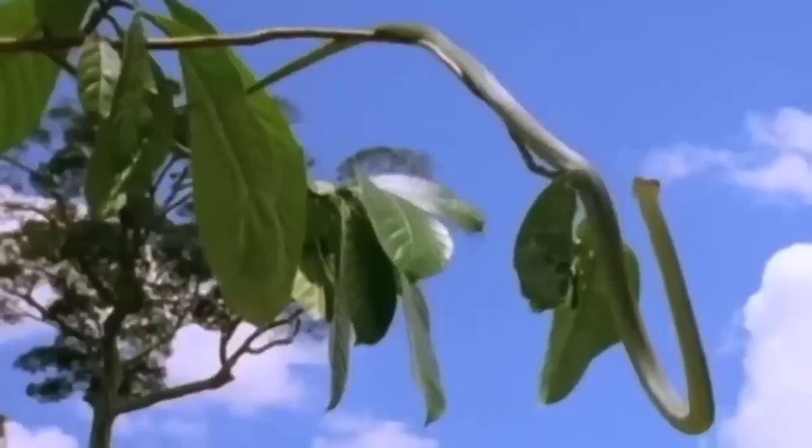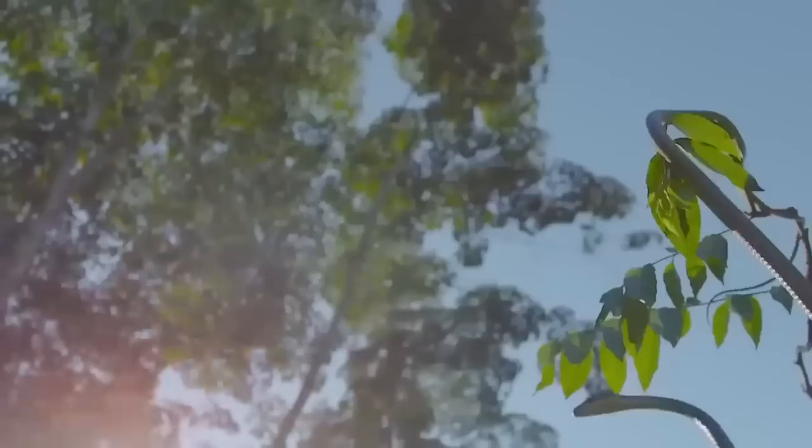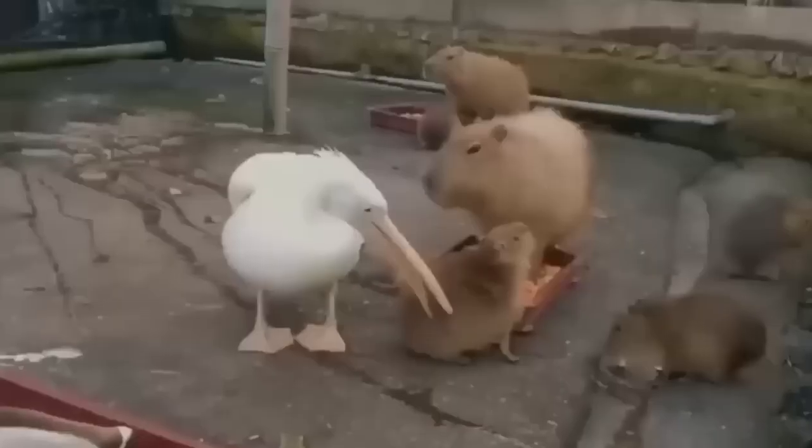But don't worry, they're not flapping their wings or anything. They're actually gliding through the air. These incredible creatures known as Chrysopelia have the ability to contort their bodies and flatten their ribs to cover a significant distance after launching themselves into the air. It's an amazing feat that allows them to travel between trees with ease. Who knew snakes could fly?